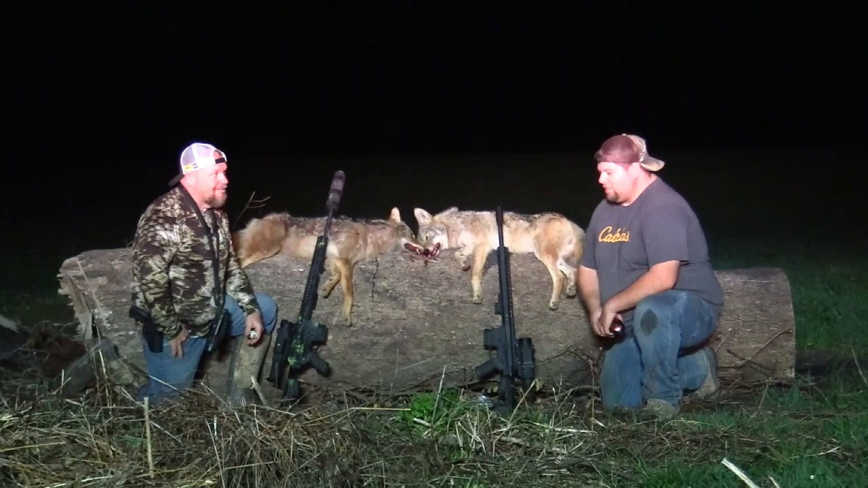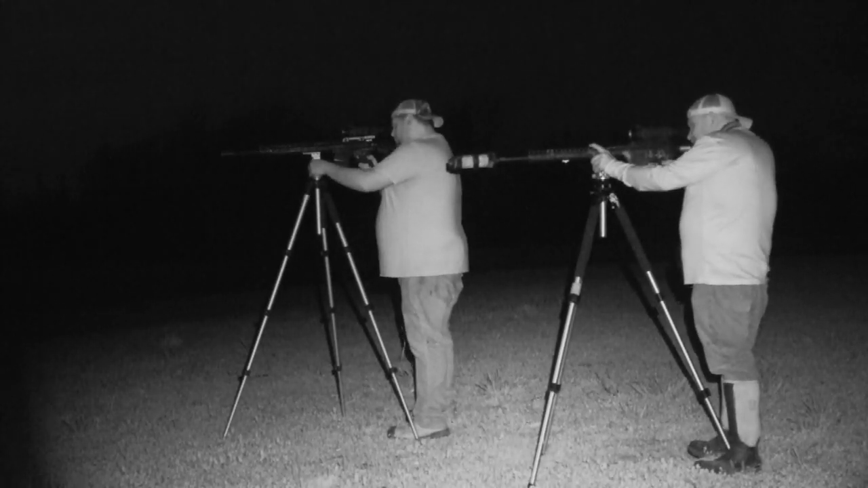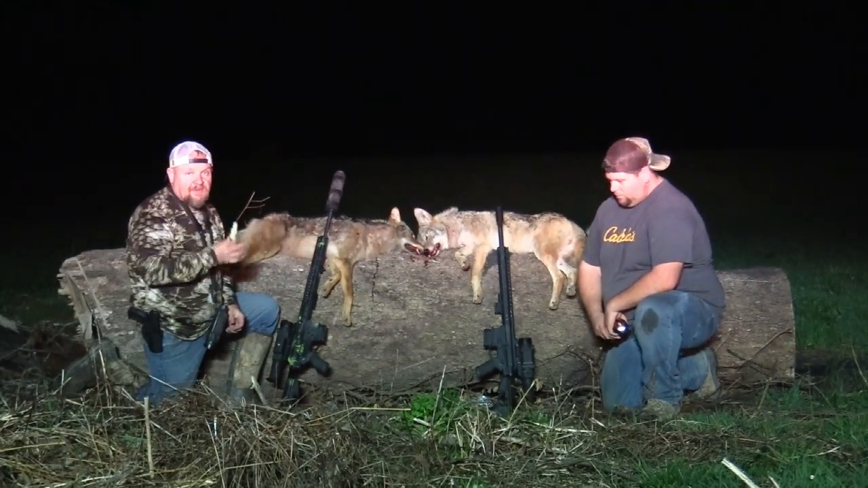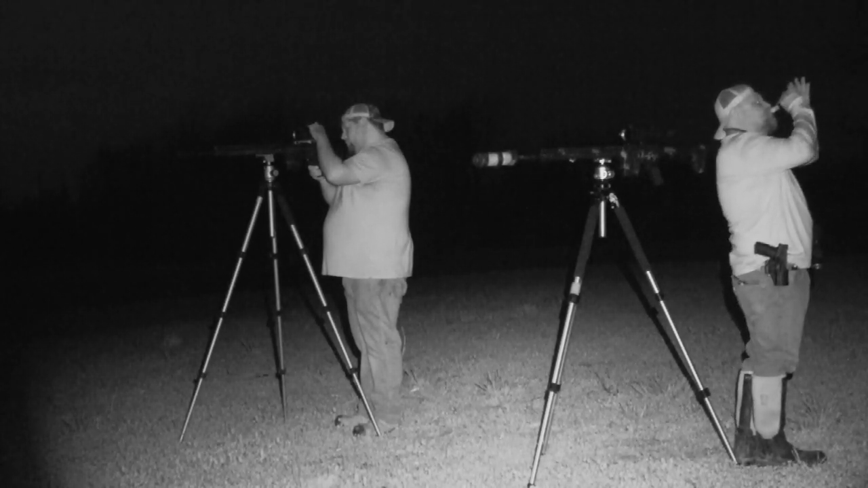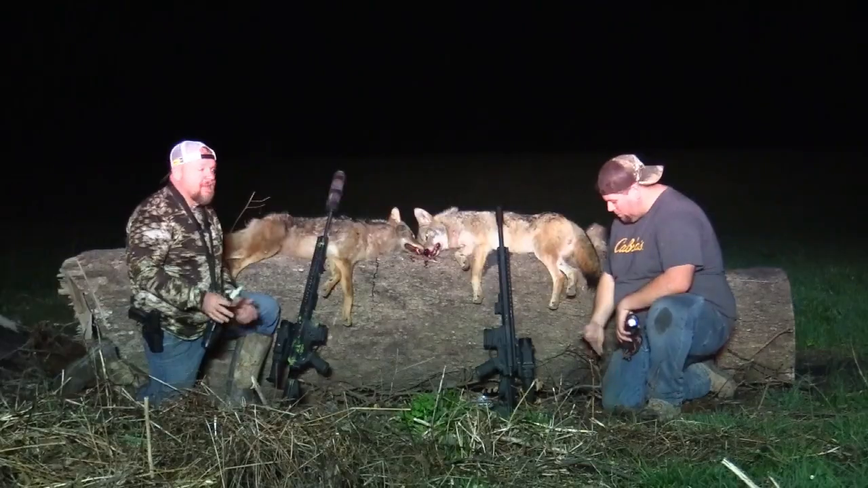And as soon as I touched the trigger, he did too. I mean, we couldn't have timed that any better. Both dogs just dropped on the ground simultaneously. They didn't flop, they did nothing. It was over with. I tell you what, it's always a good idea, and I learned this years ago, to keep a hand call close by, whether it's on you or on your FOXPRO or whatever. But man, did it pay off tonight, because we was done.